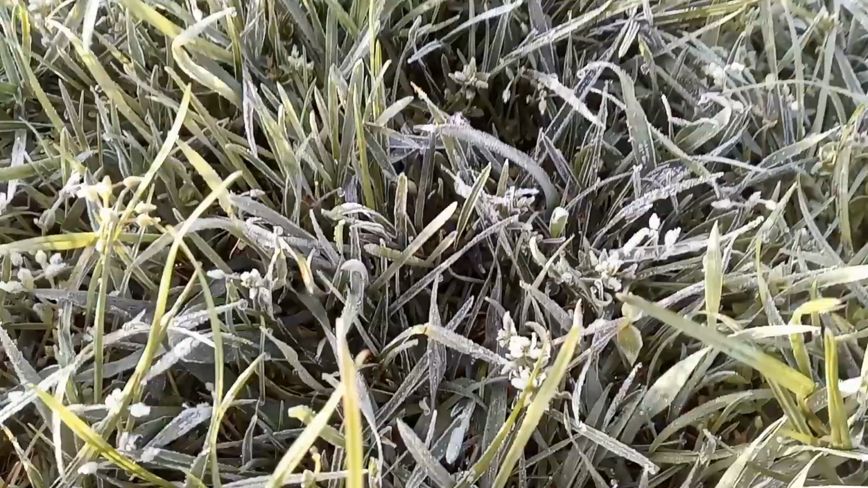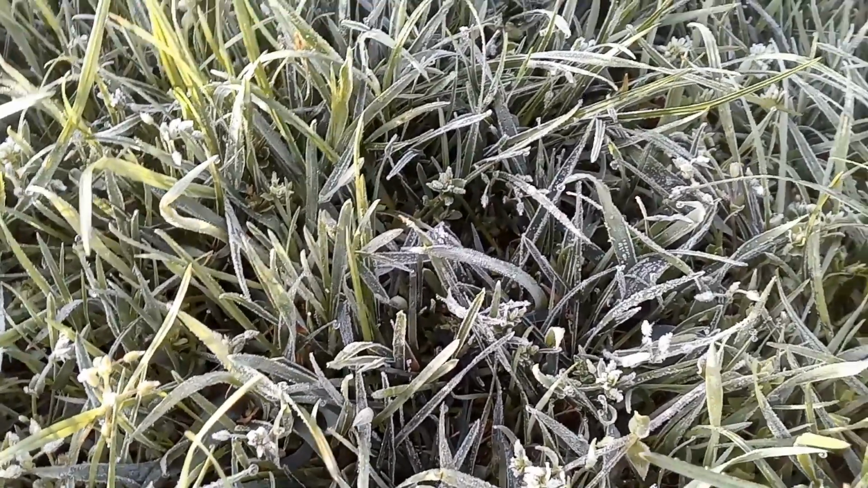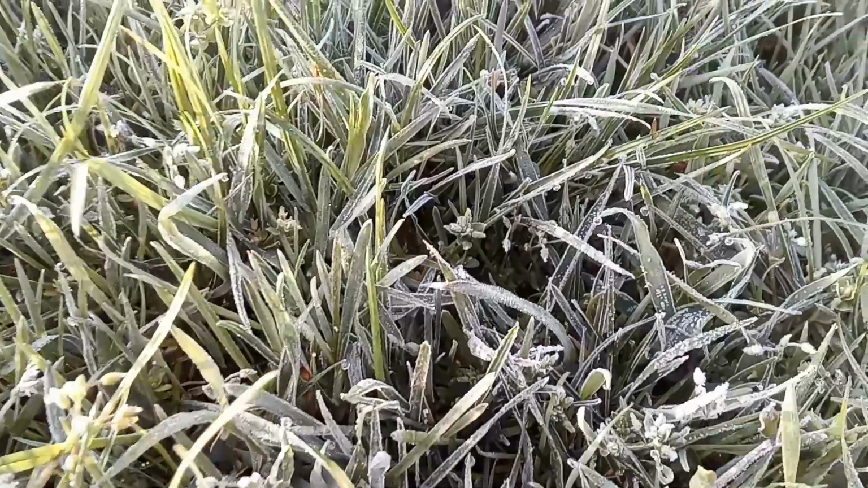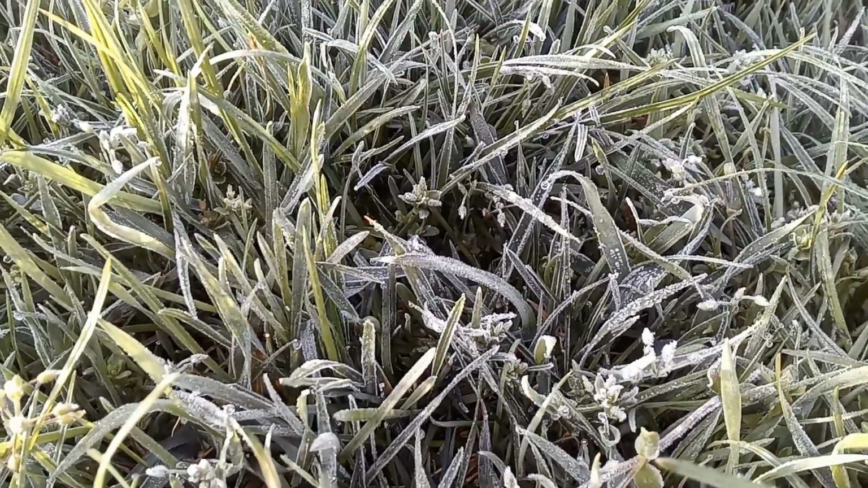And as you can tell by the grass and the ice growing on it, temperatures have been below freezing tonight, so that explains why it was feeling quite chilly to me when I was outside. But that's pretty to see, and the sun is coming up now, getting warm rather quick.